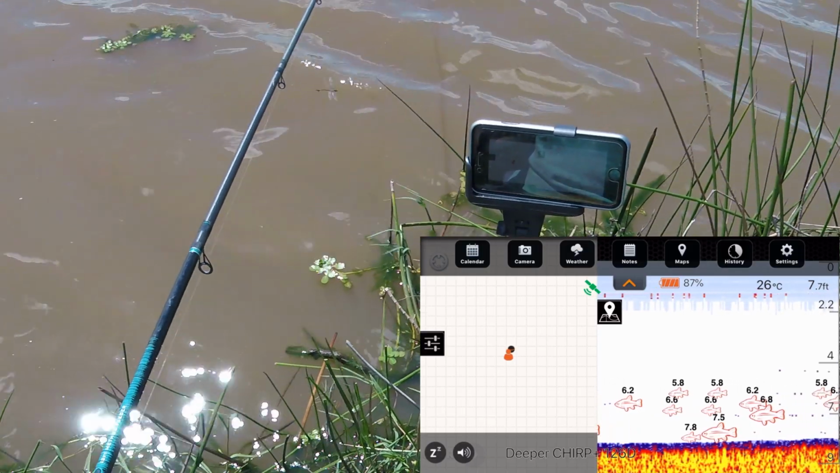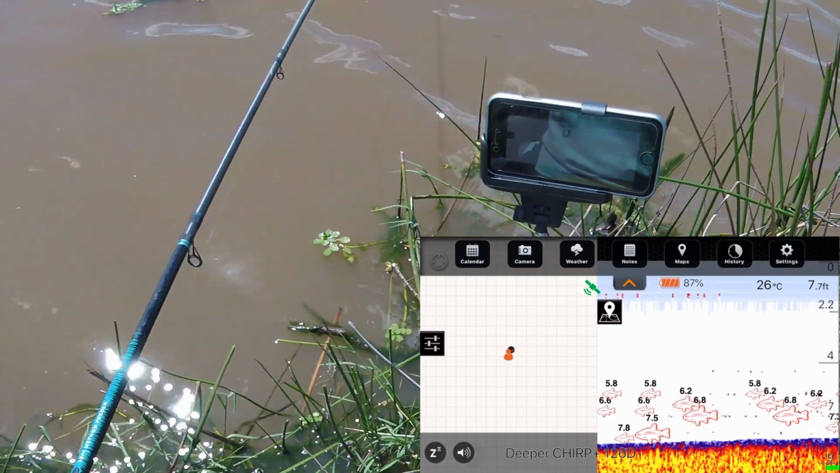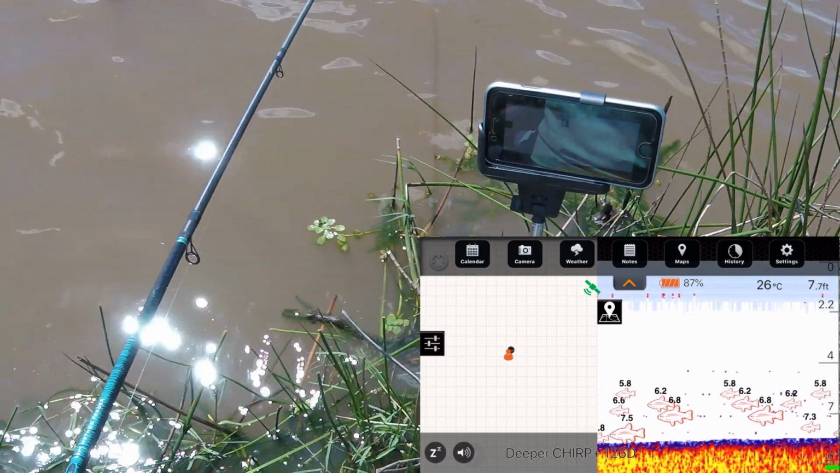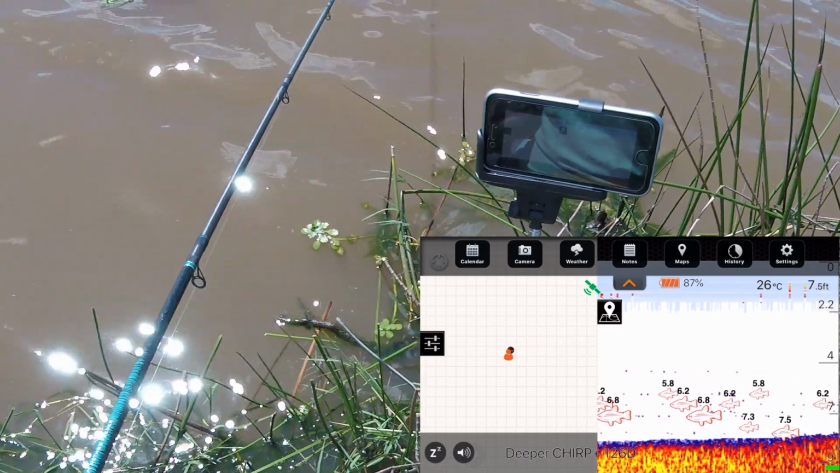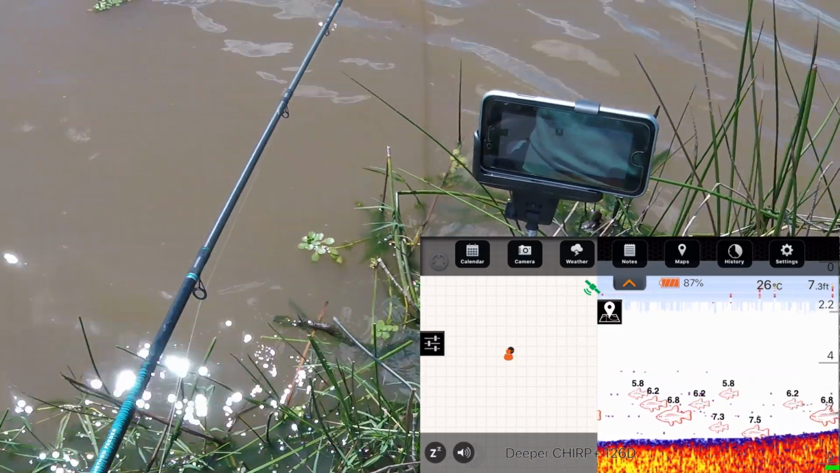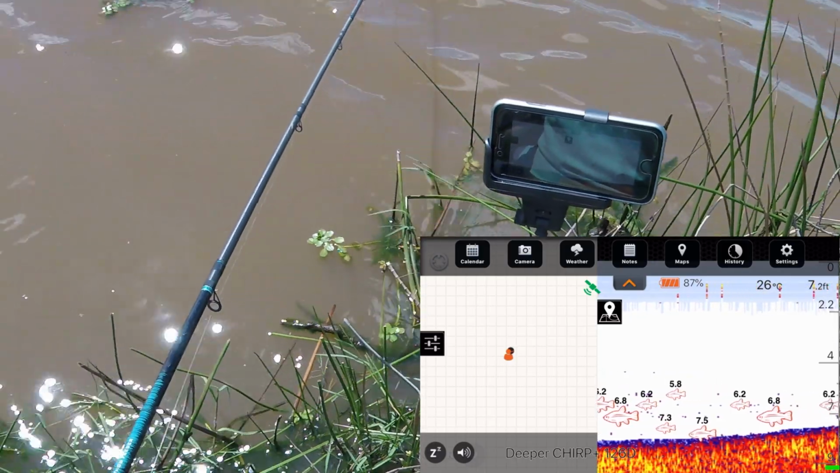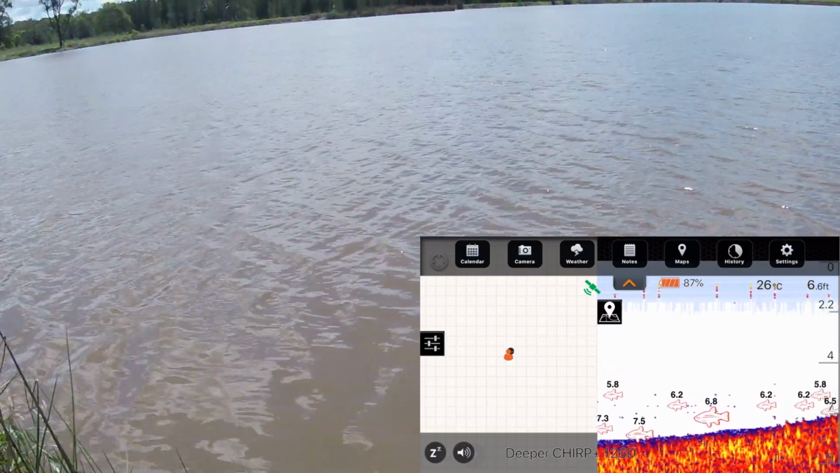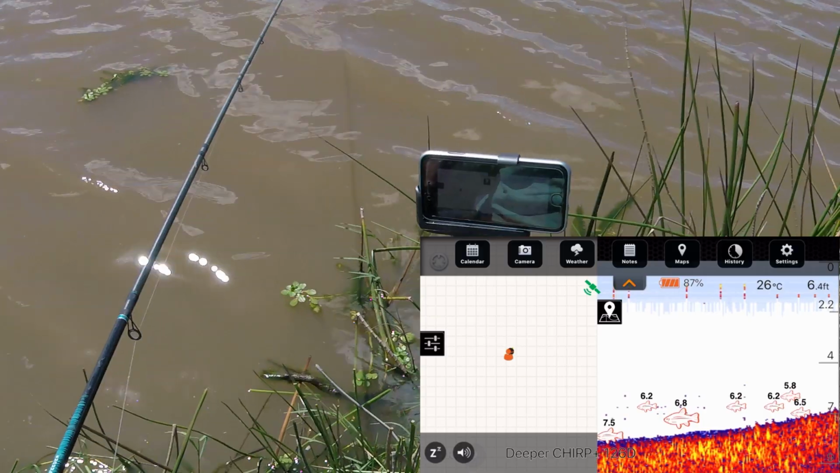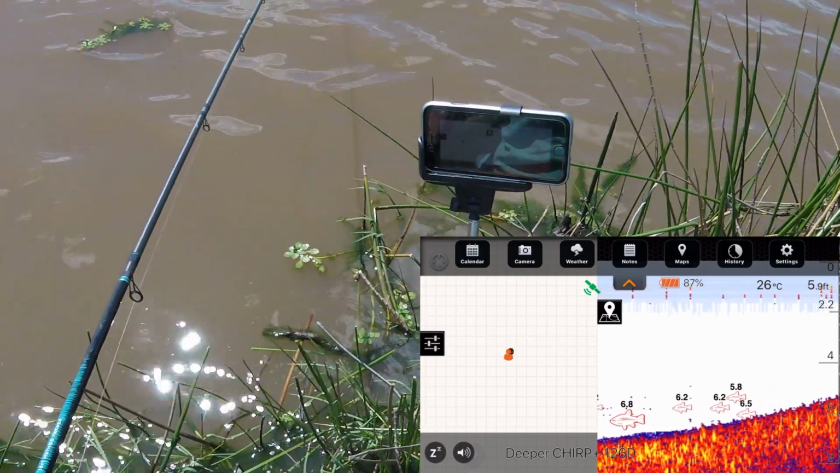You probably can't see too well on the screen, but what it's telling me is that it's a flat bottom with no real weeds on it at this point, but plenty of fish as I come in. As I say, a bit skeptical with it showing all these fish, but it's actually getting a bit shallow now. I'm just probably 15 meters out, I suppose, and you can see now that the bottom is just shallowing up.